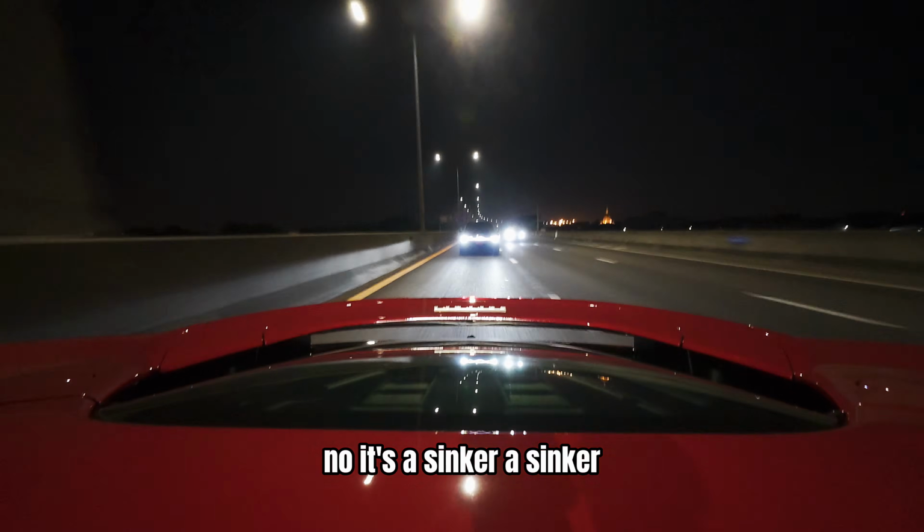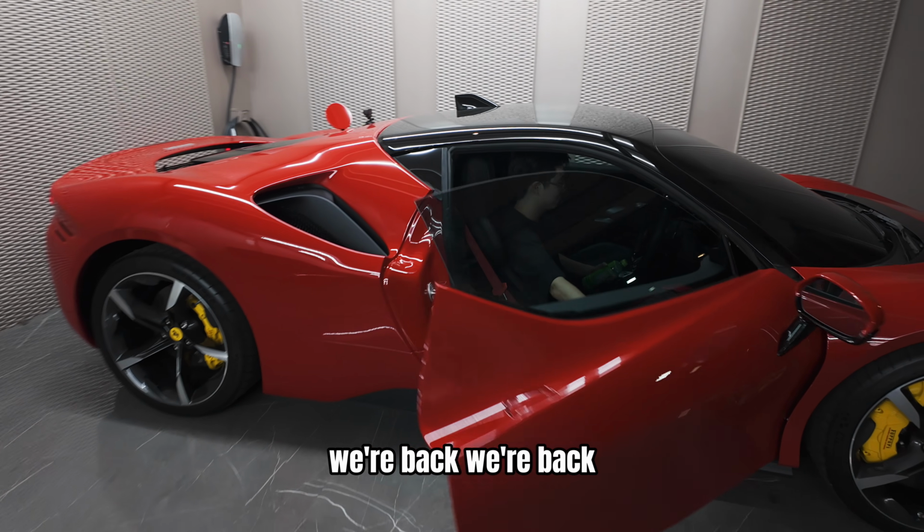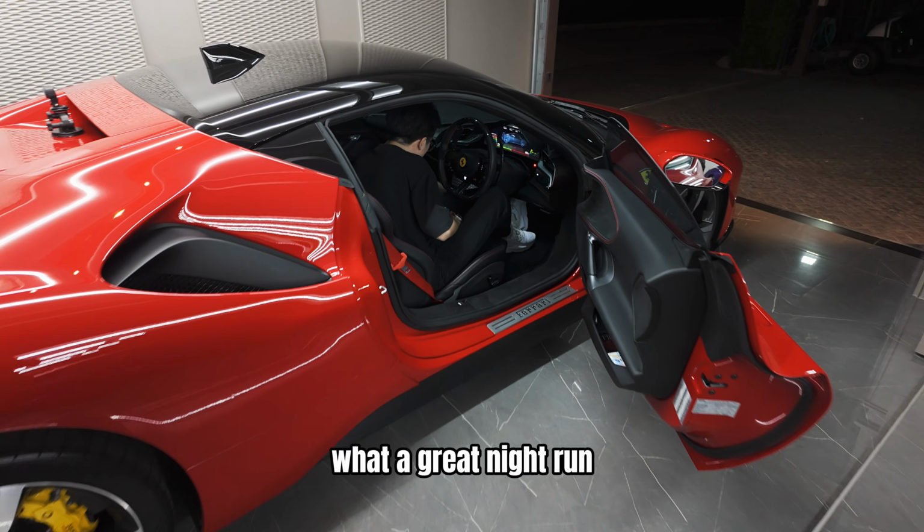Oh, there's a Tesla behind us, or? No, it's a Zeekr. A Zeekr. It's tailgating us. Oh. And he's gone. We're back. What a great night run.